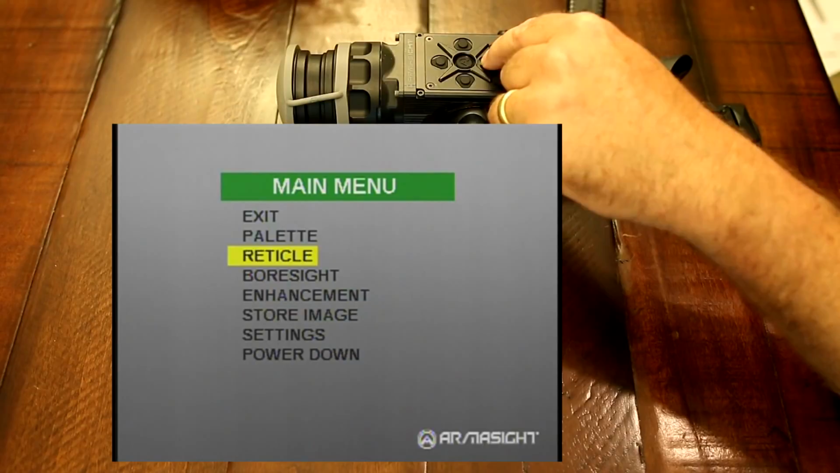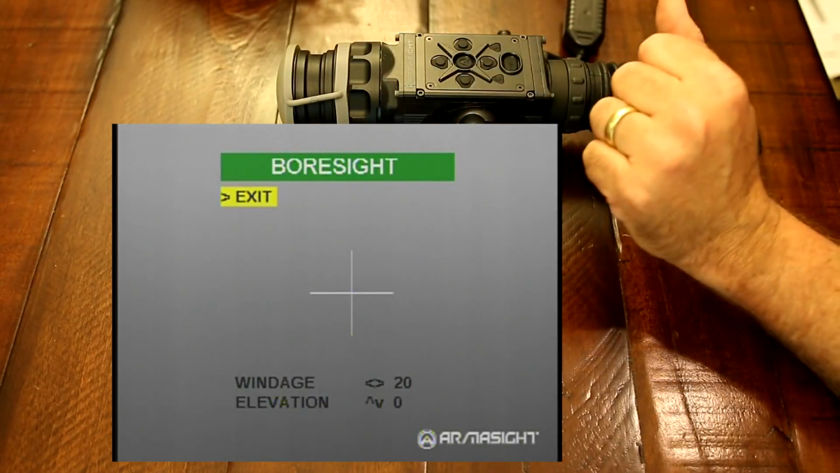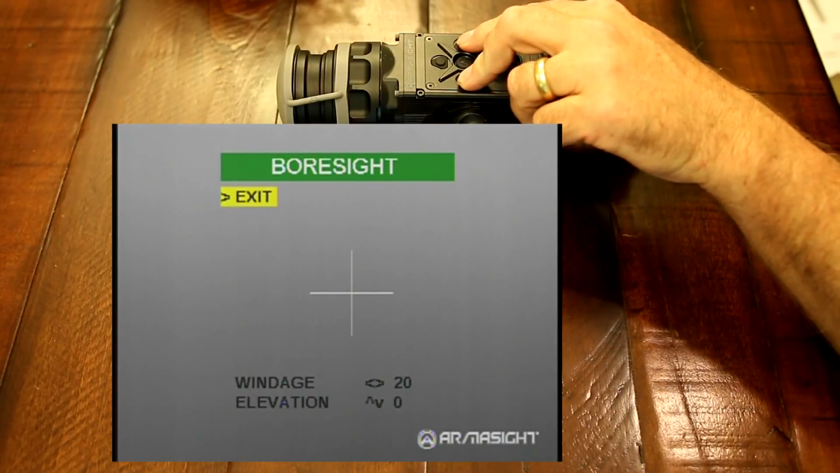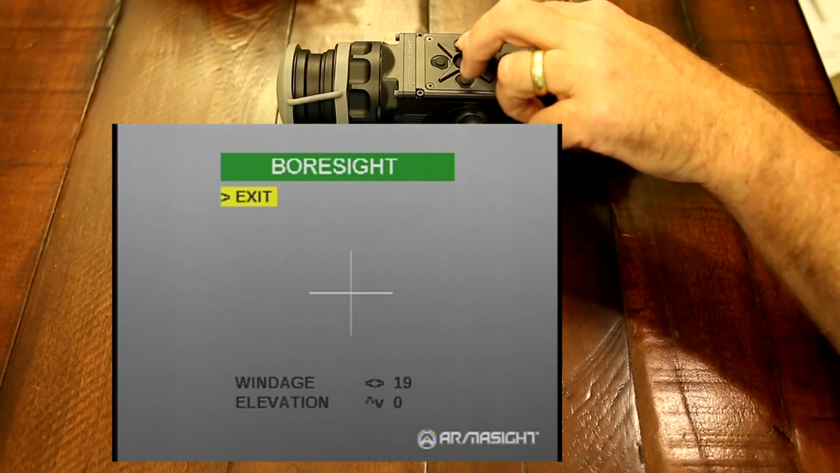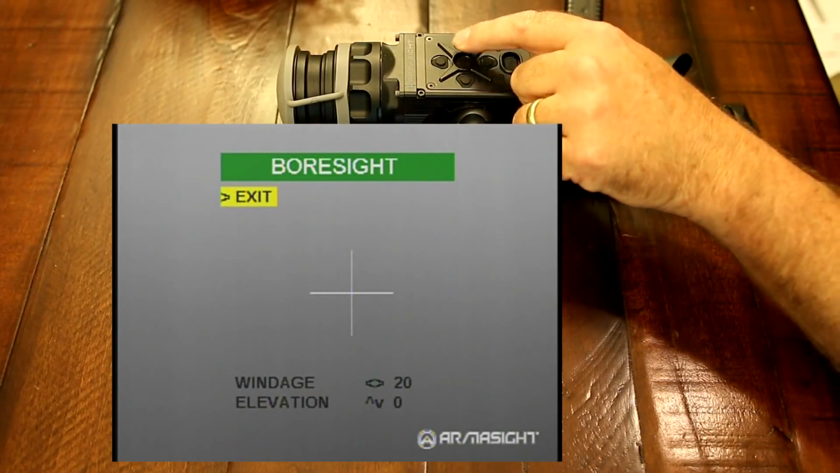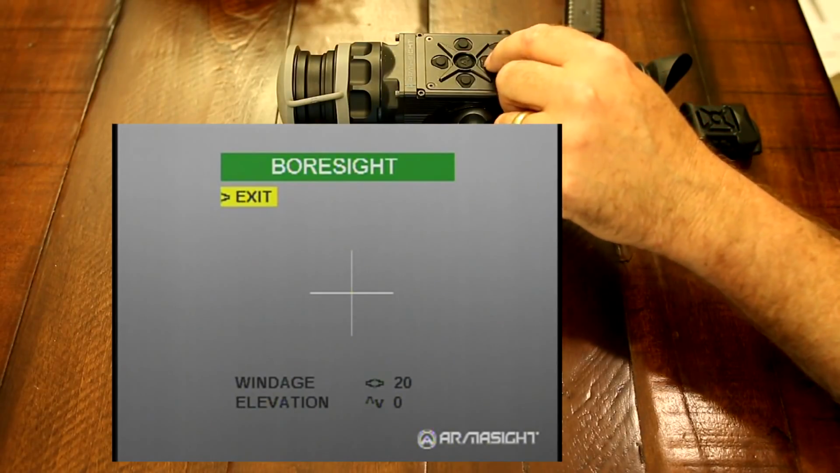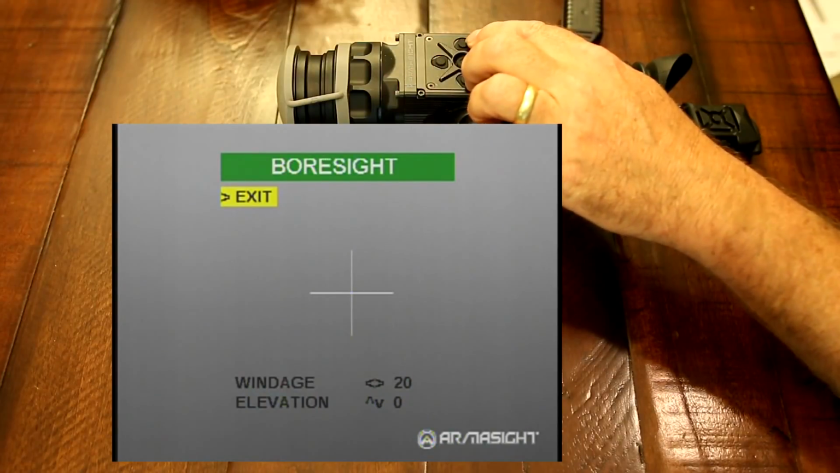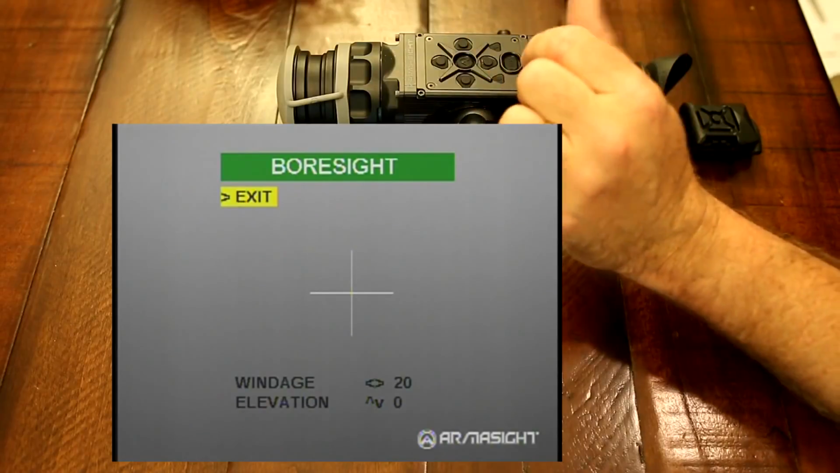Next, we're going to go into the Boresight. Boresight is how you actually sight in the scope. As you can see down there, you have windage and elevation. Of course, default is at 0. And as you click left or right, the numbers will increase or decrease. And basically, each click on your windage or elevation is like one click on your turret on your scope. So it's very easy to sight these scopes in.